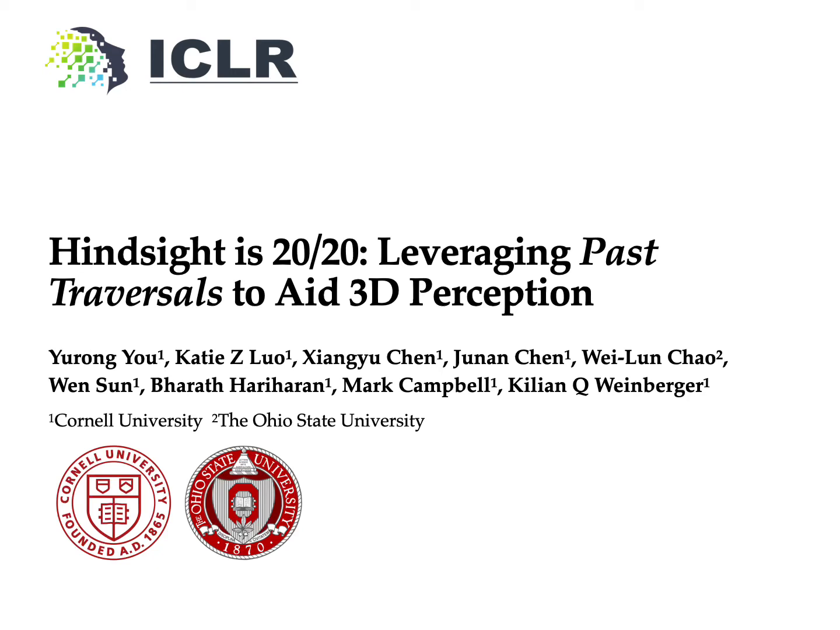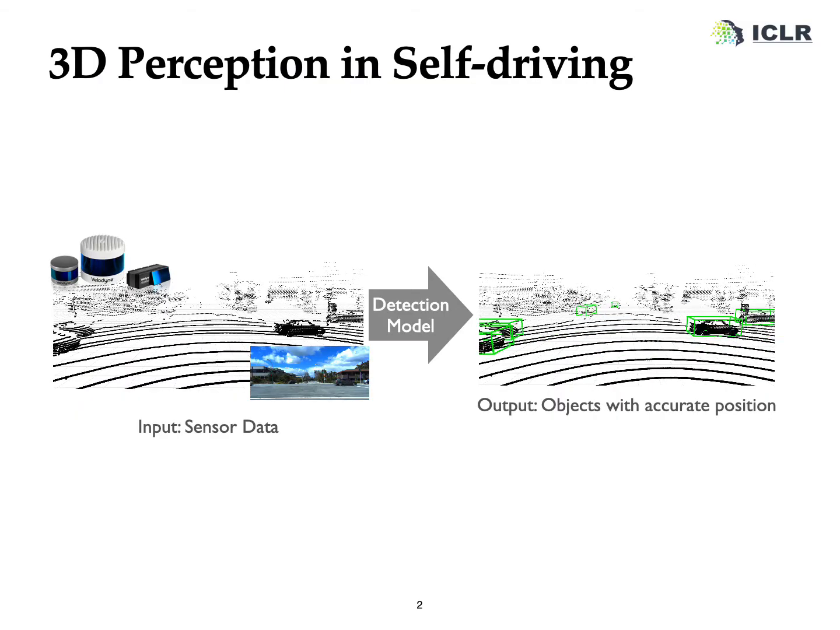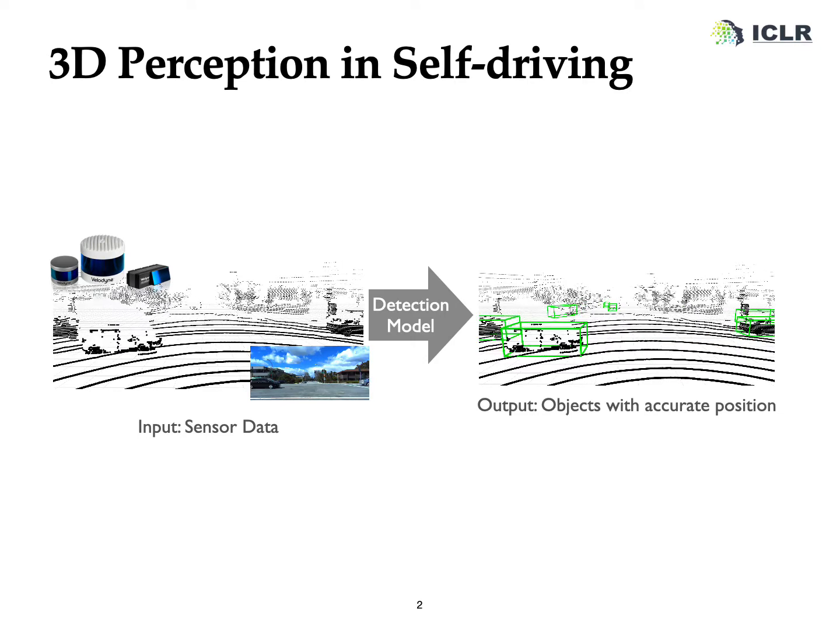Hi, I'm Yurong, and I will be presenting our work, HiSCI 2020, Leveraging Path Traversals to Aid 3D Perception. 3D perception is a crucial problem for autonomous cars.